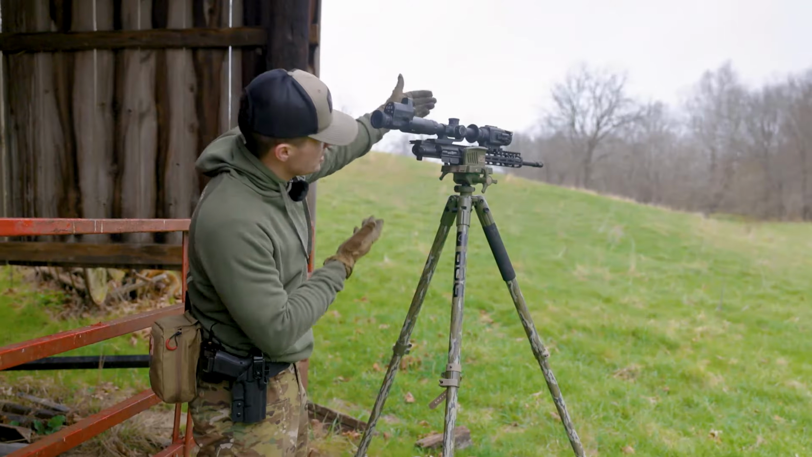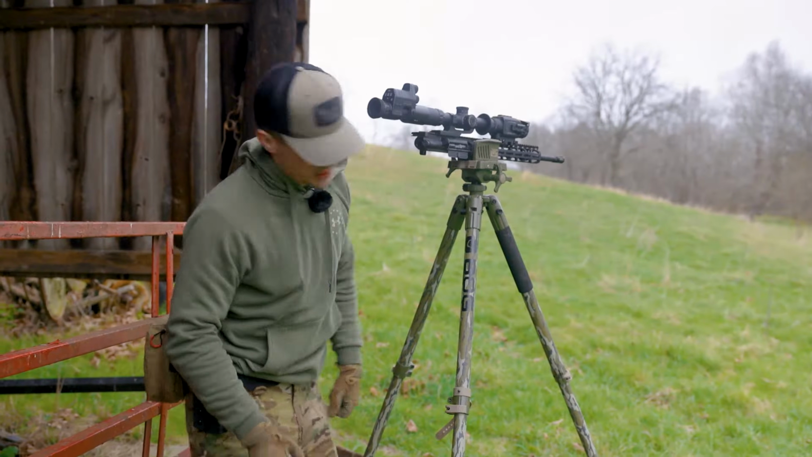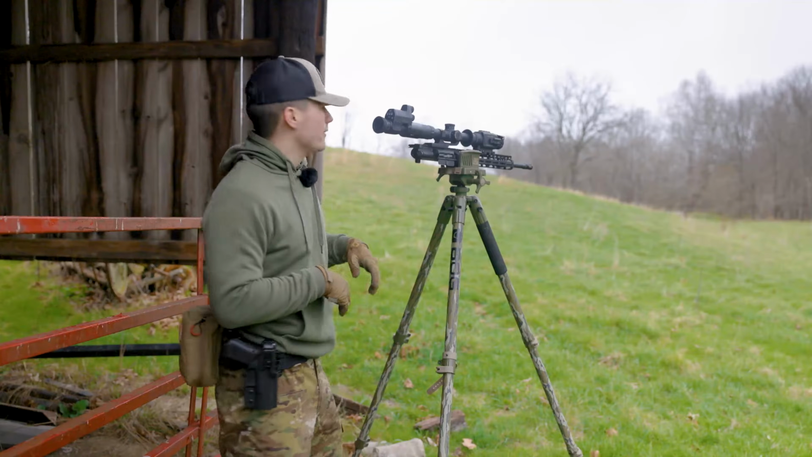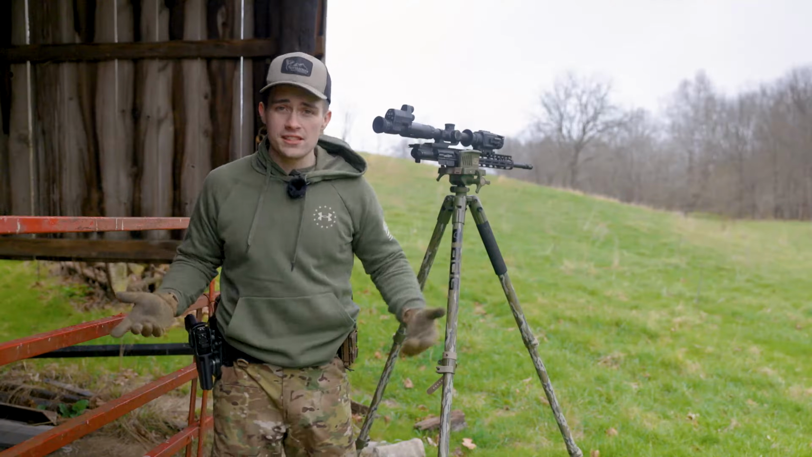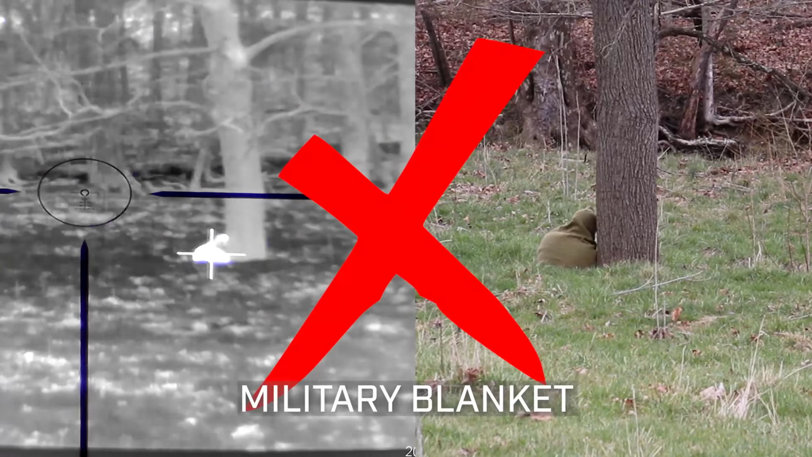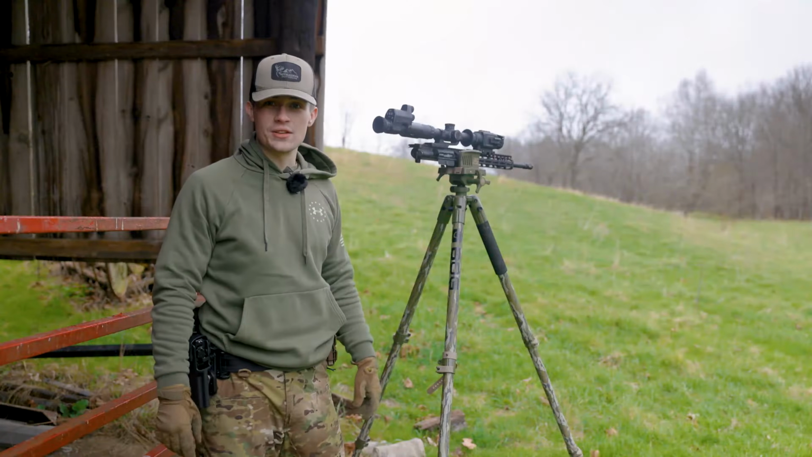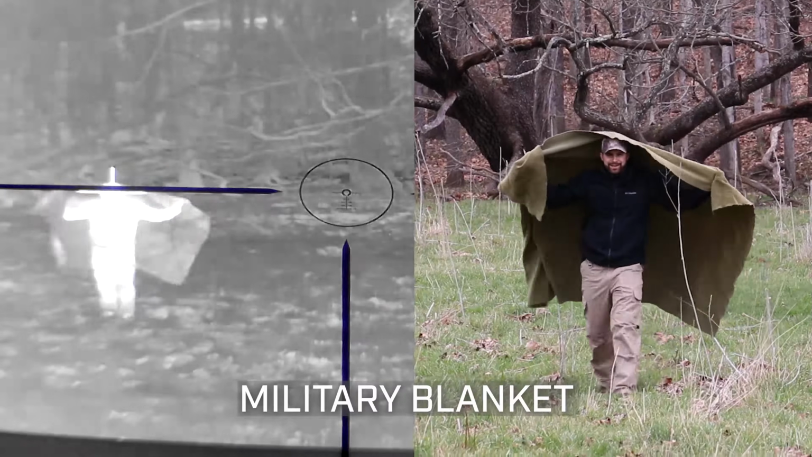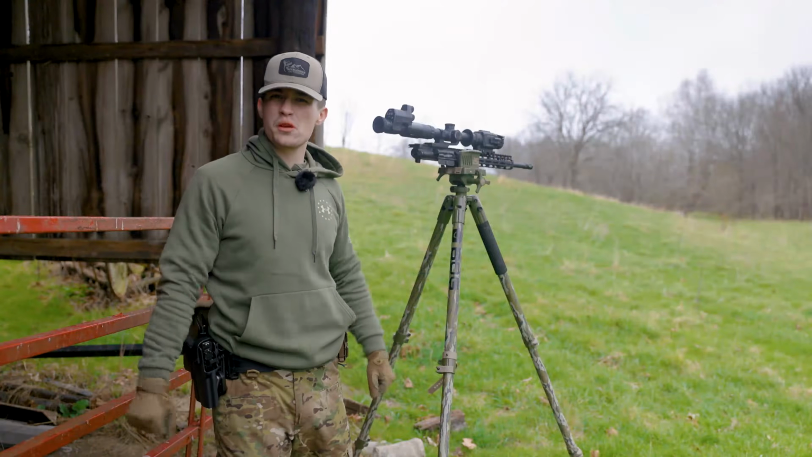As you can see, we have the setup here. We got the thermal, the scope, and the scope recorder. We got the gun broken apart because safety third here. It'll be all right. Okay, well, it's obvious the military blanket will not hide you from a thermal. If you're out and about in the woods and somebody's chasing you, the military blanket is not going to work, and it's pretty apparent. So I think we're going to move on to maybe some hunting clothes or something, maybe really insulated stuff.